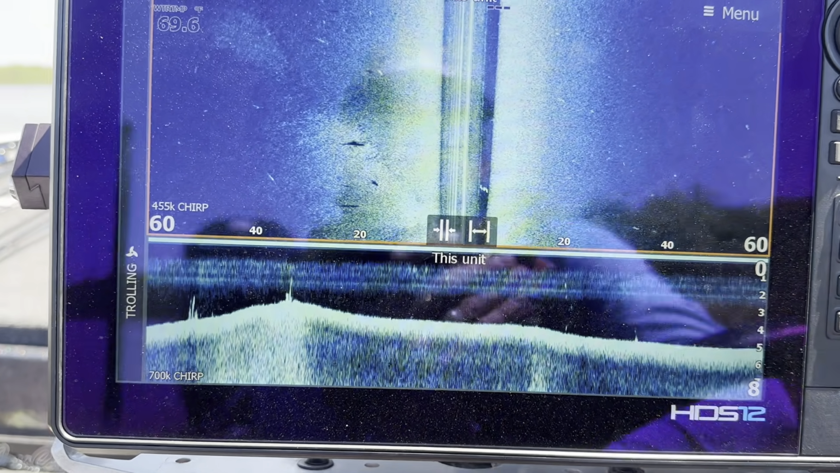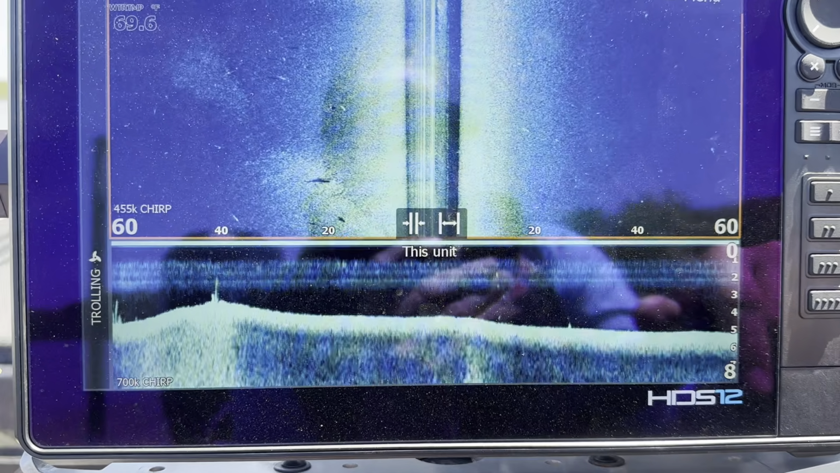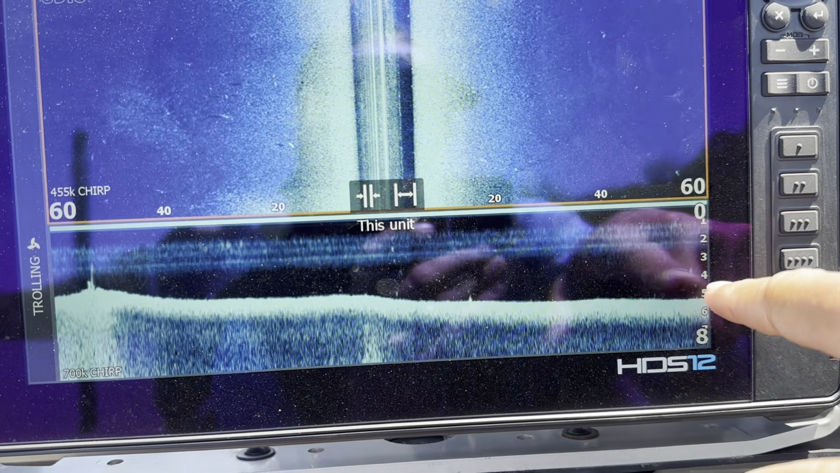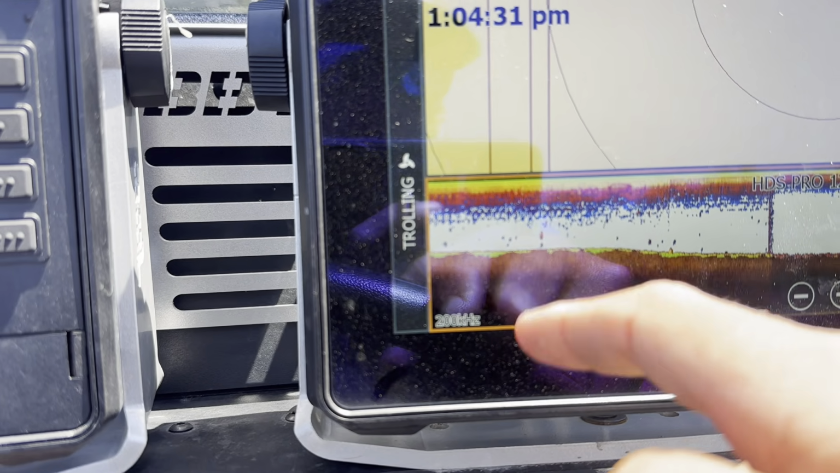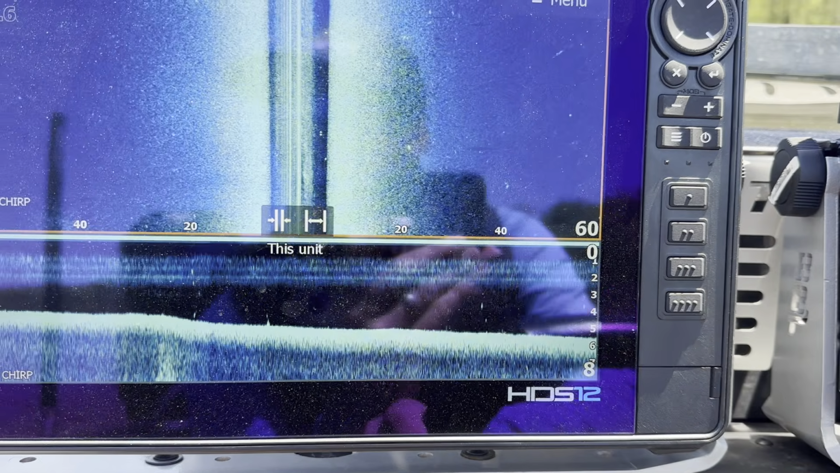Let's keep going. Then we got some fish. I should have pointed those out too, but they're probably catfish. There could be a couple bass. That's what you're looking at with those. Here's a couple fish on the down scan. That was one that was on the 2D. Just to kind of give you a general idea what stuff you're looking at.